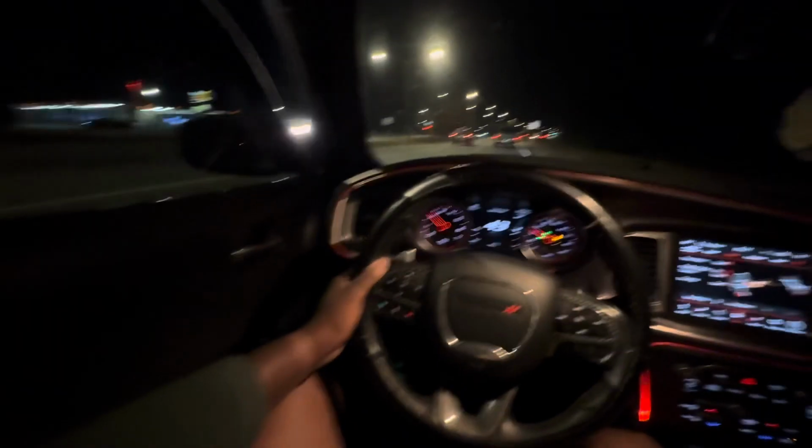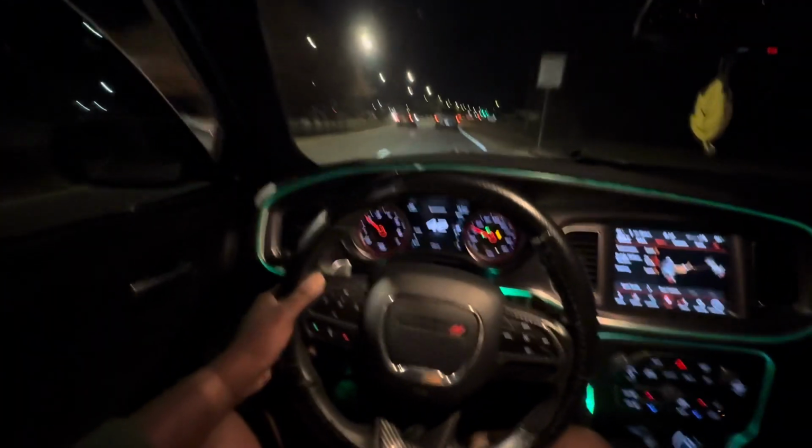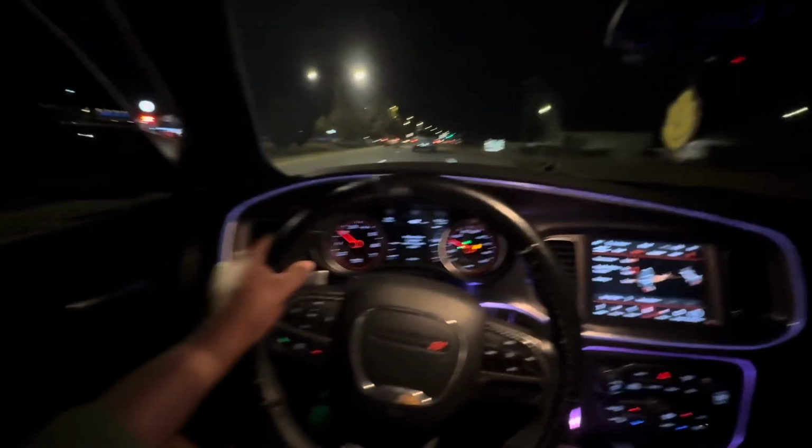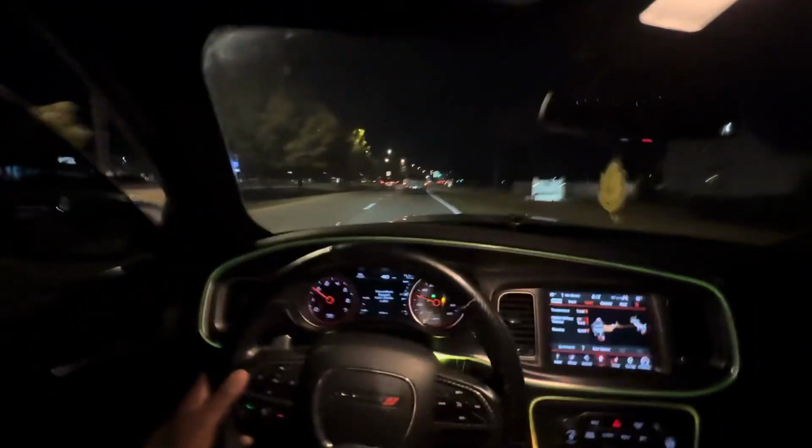Look at this guy making a whole U-turn, bro. Nobody is following you. You're from Florida. You're in a rental, probably. Y'all ain't in a rental. Ugly, stupid car.